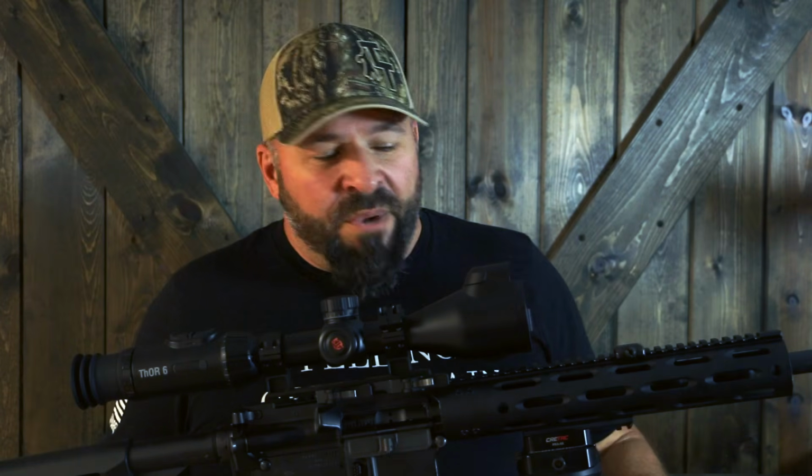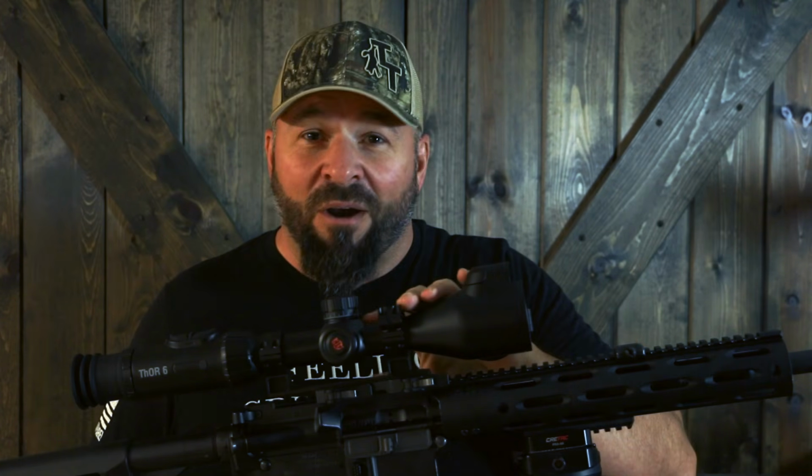One last thing I wanted to mention, from the previous scopes to this one, play with your settings. The sensitivity, the contrast, brightness. This is definitely a less is more thing. They're very powerful. When you crank that sensitivity way up, it's person to person as to what you prefer. Find something that's visually appealing to you and that you want to hunt behind. Set those settings and leave them until the conditions change.